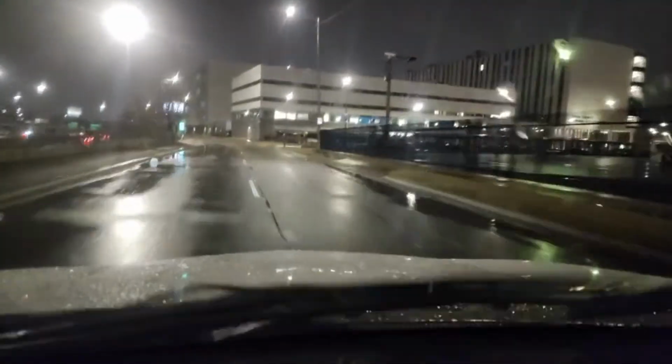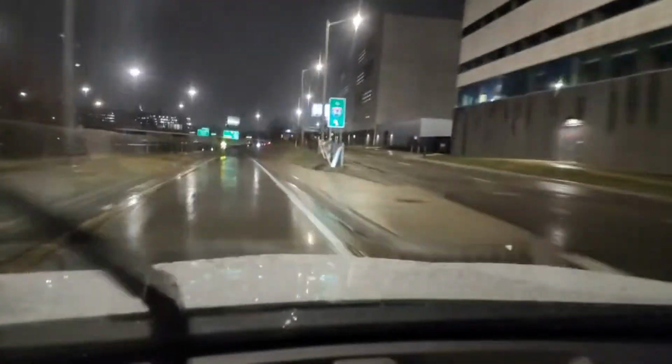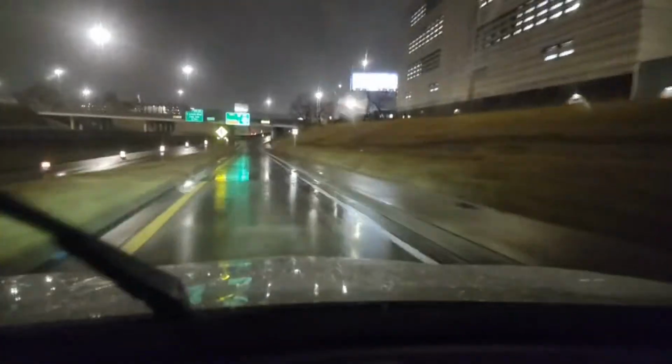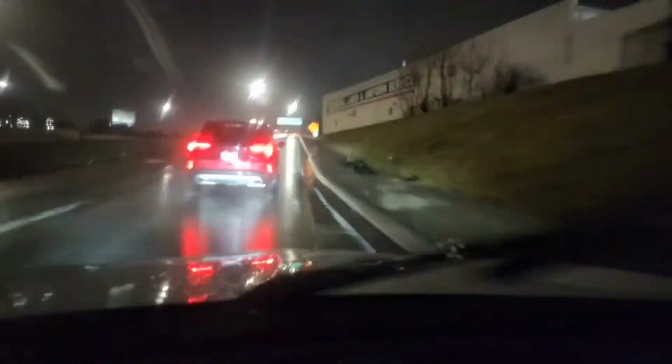Charles Wright Criminal Justice Center, bro. You know we by the jail. Come on, man. I had to go down because the exit to Chicago was closed. They trying to kill me, bruh. So I'm gonna go slow around this curve.